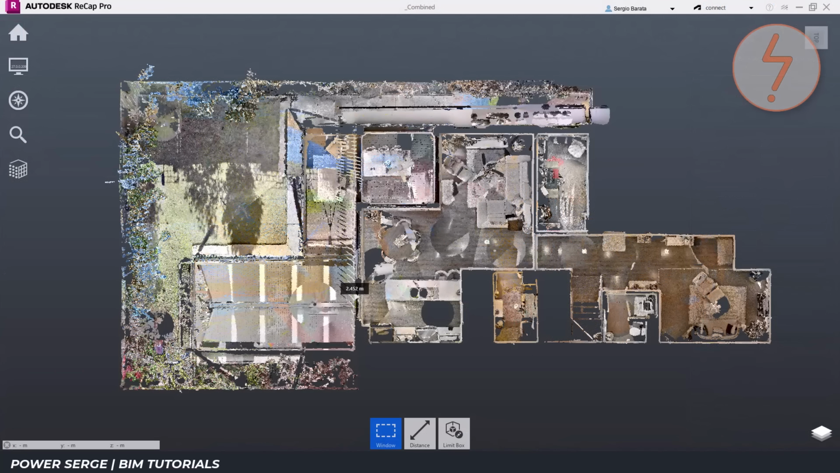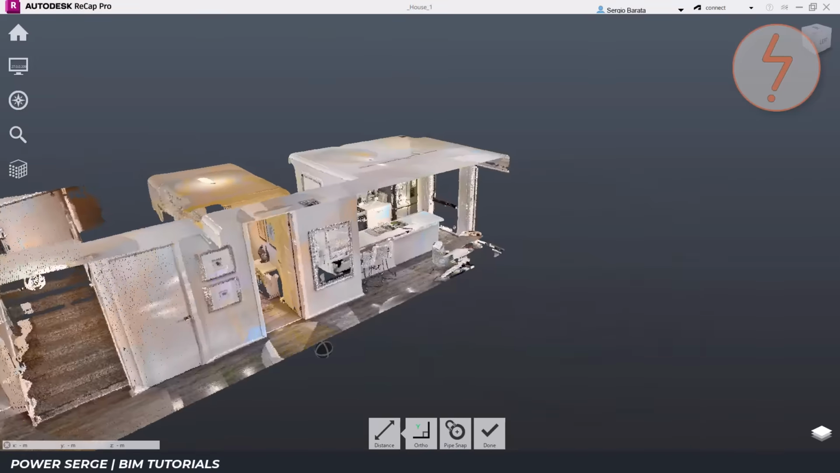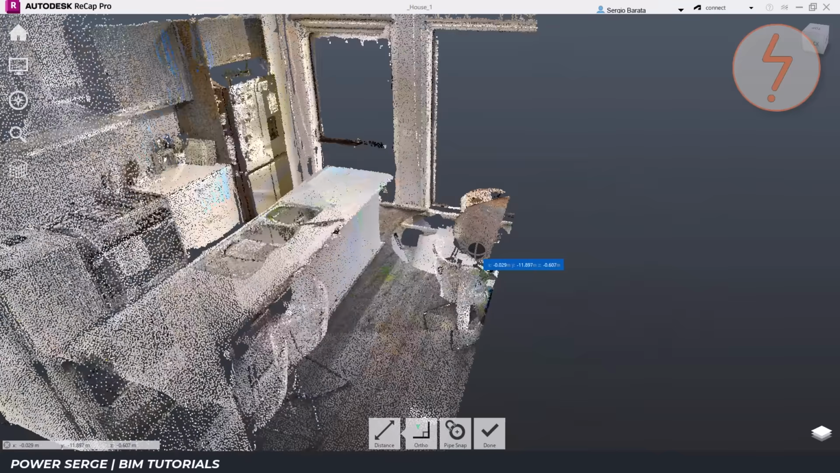Looking at the point cloud from above also provides a useful indication of overall capture quality. The wall geometry is represented by clean, well-defined edges that clearly describe the building footprint and room layout. The next question is whether the captured dimensions can actually be trusted.